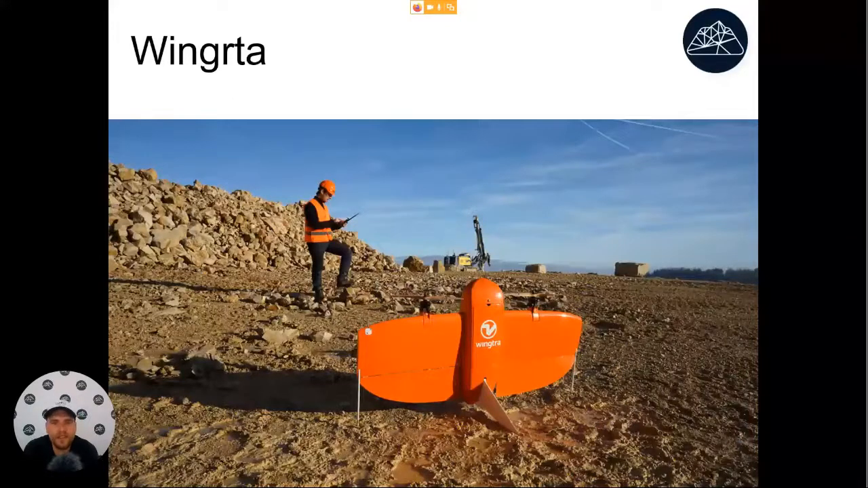A second example is kind of interesting. This drone is called Wingtra, and it is a hybrid between a multicopter and a fixed wing. It takes off vertically, and then when it's airborne, it flies like a fixed wing.